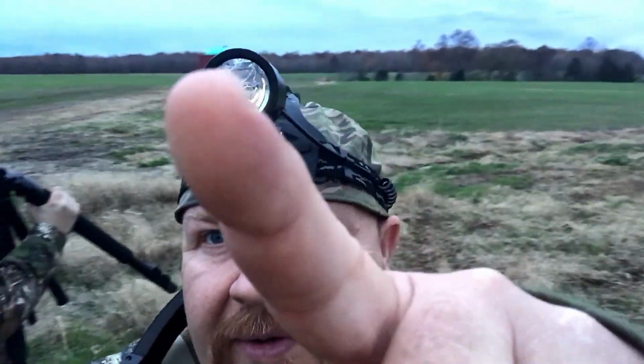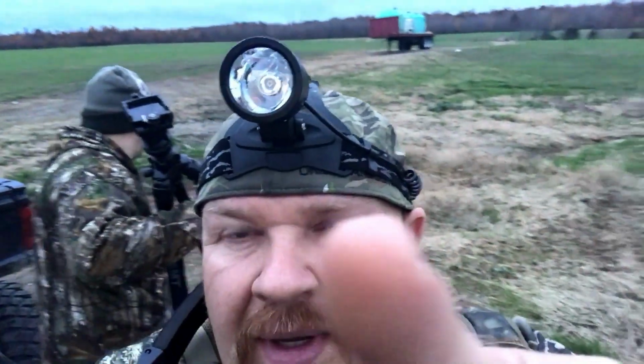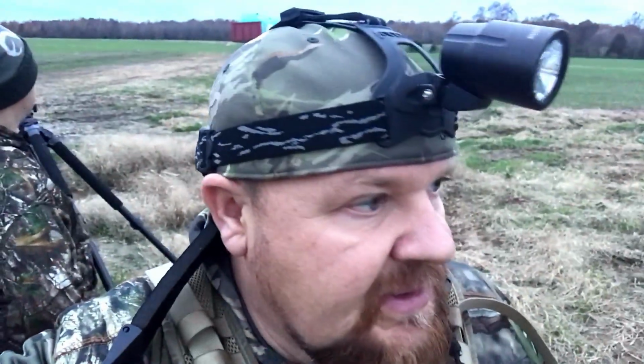Welcome to Zombieland. We're probably a good 3/4 mile out. I'm just gonna let you guys look in the background as I pan around, and you'll see the woods. It just goes on and on and on. When we called in the pair that slipped through his fingers, they were on the opposite side over. The wind was blowing the opposite direction. So right now the wind is blowing in this corner right here.